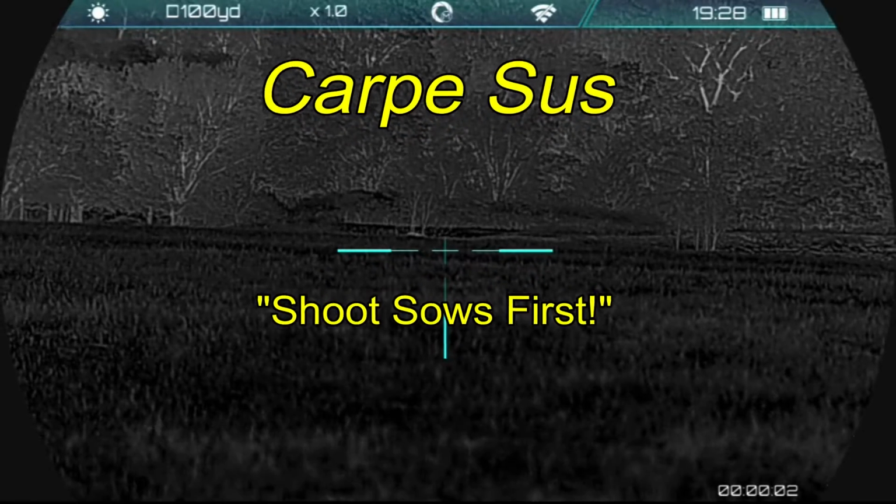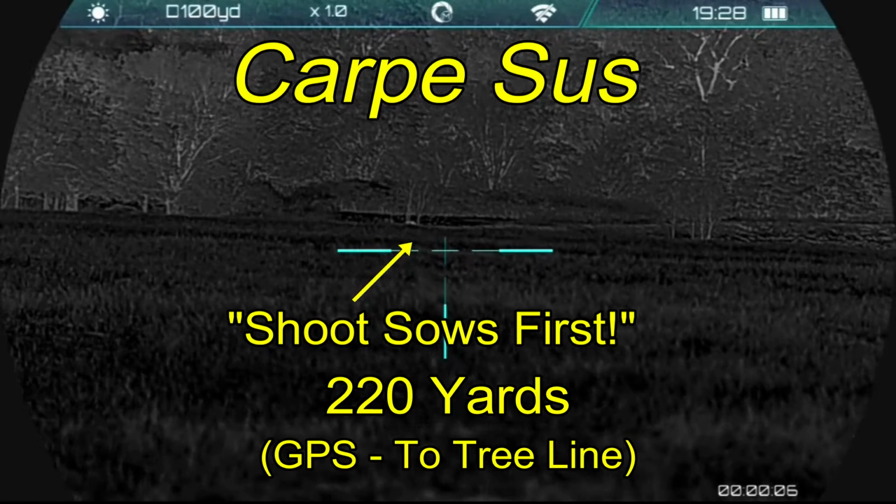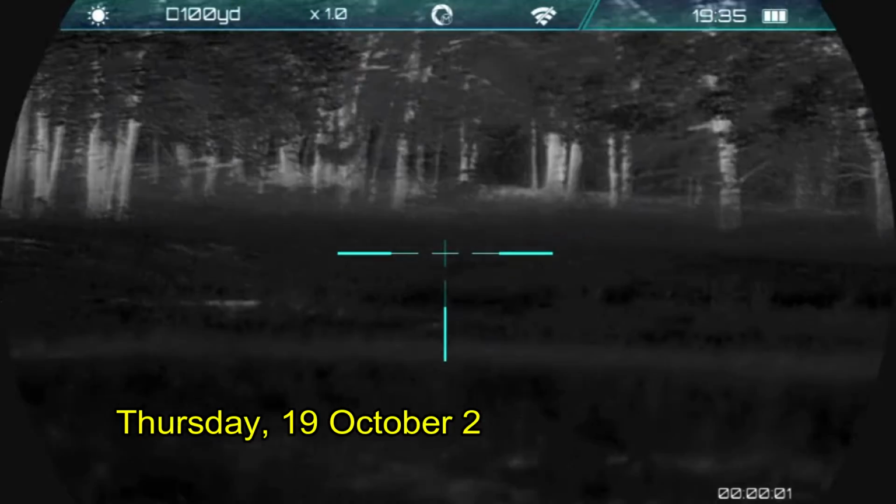Carpe Jesus, Ben and I went hunting up in North Texas. We just arrived on property. We've got a small group of hogs there in a low spot. They're inside the tree line. The tree line's at about 220 yards from where we are, so we're going to move up.